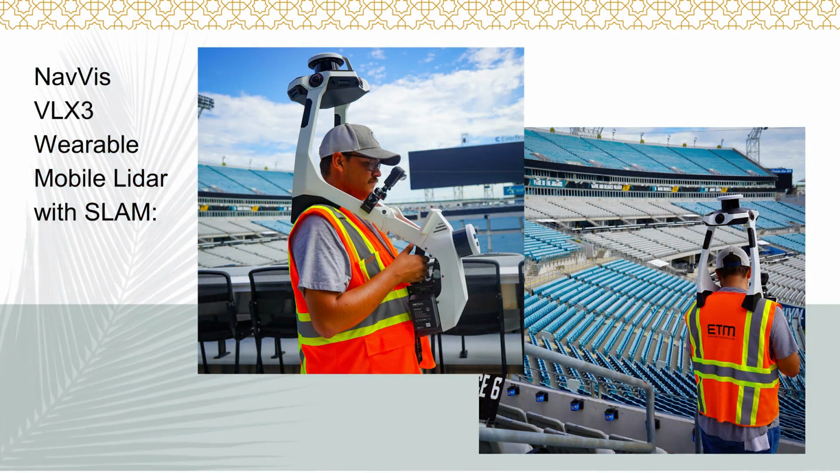Each LiDAR puck emits roughly about 1 million points per second. So with the two pucks operational, you're doing 2 million points per second as they're walking through. Below the top halo, or the top LiDAR unit on the halo, there are 4 panoramic cameras that are going in all the cardinal directions.